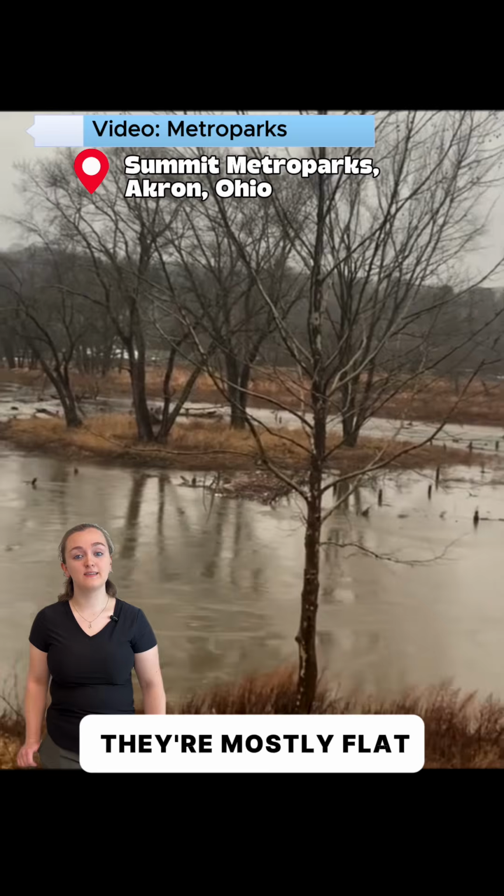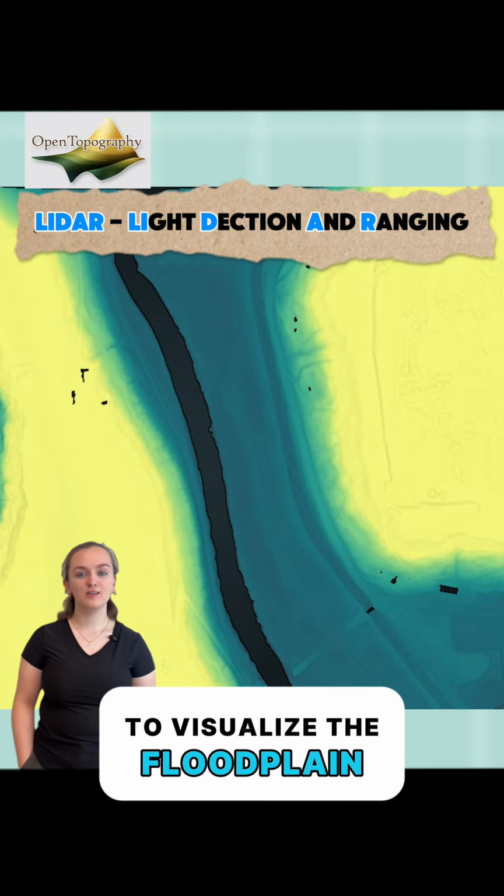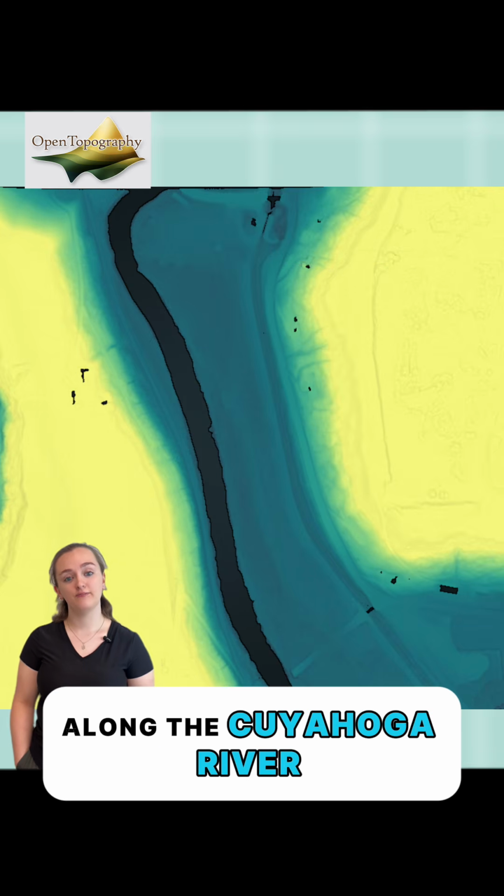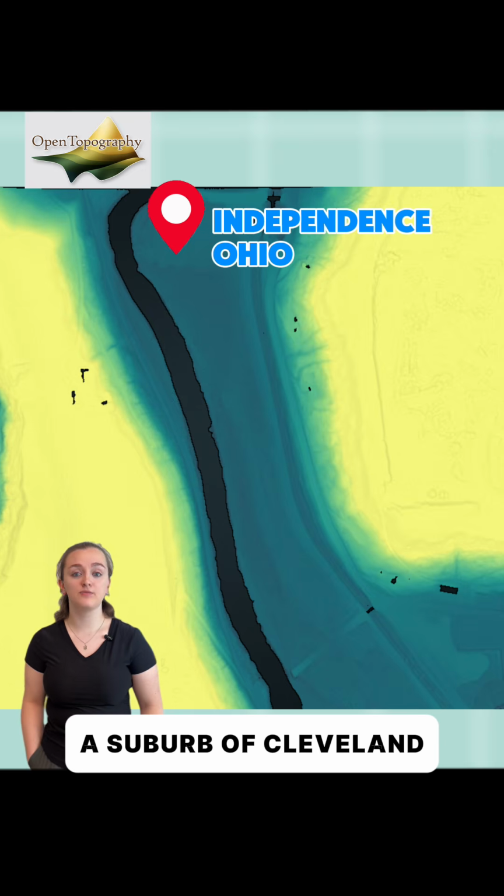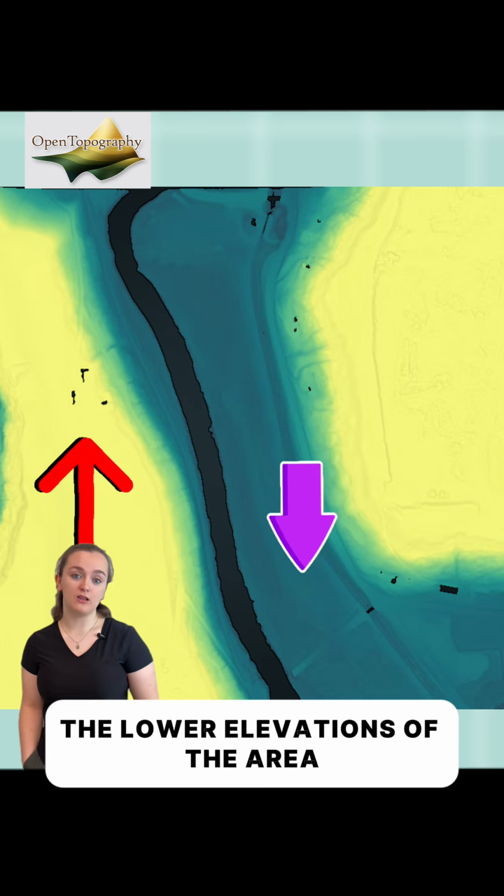These are called floodplains. They're mostly flat, low-lying valleys next to the rivers. We can use lidar to visualize the floodplain along the Cuyahoga River, found here in Independence, Ohio, a suburb of Cleveland. The warm colors represent the higher elevations, and the cool colors represent the lower elevations of the area.